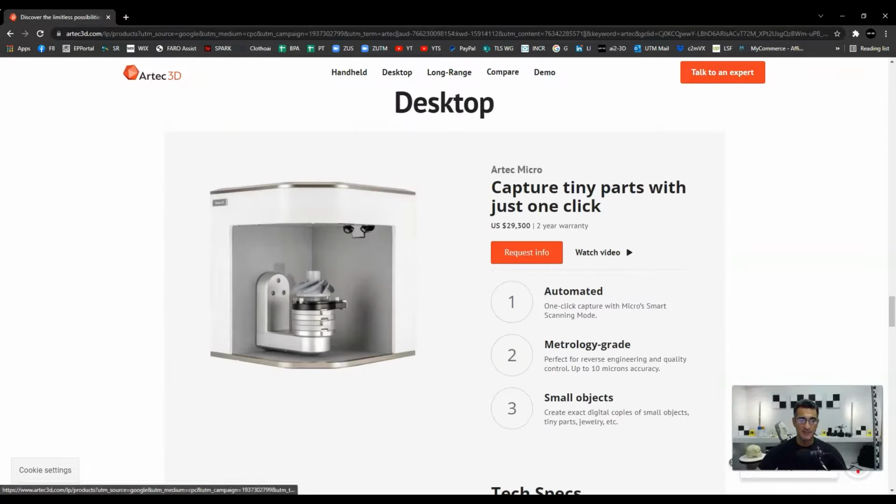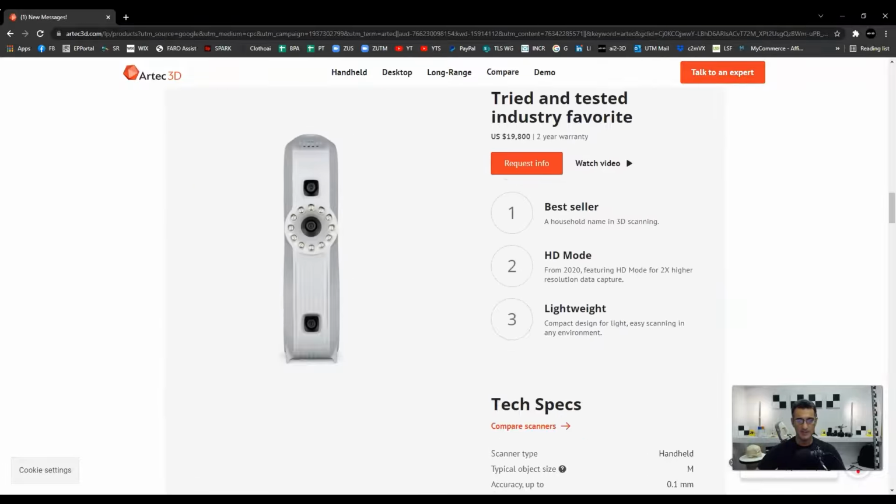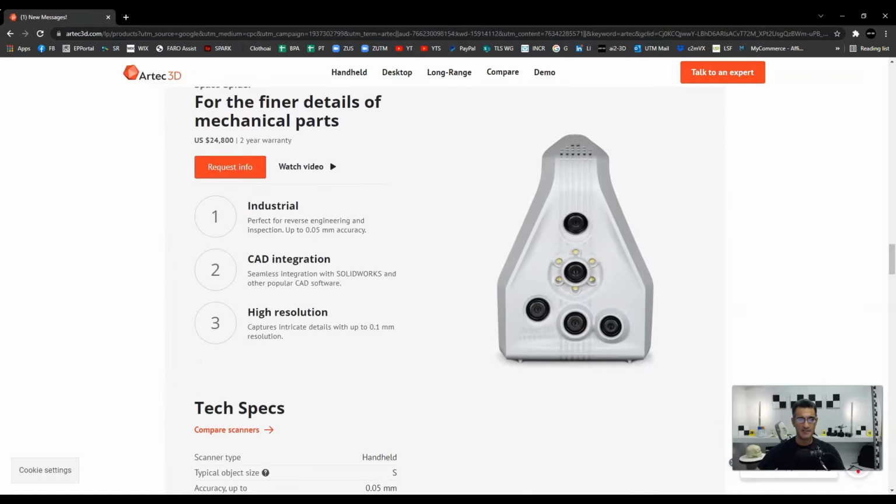They also have some desktop scanners and such. I'm not familiar with these. It's not something that I use, but for those of you that are in this sort of area for metrology and that sort of thing, then this might be a good option. However, what I want to focus on today is the handheld scanners, and those are the ones that I'm going to talk about. And I'm going to speak to them in order of the size of objects that they're meant to scan.